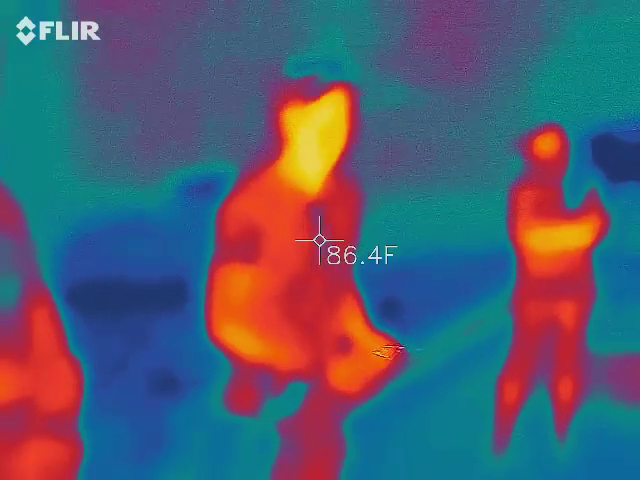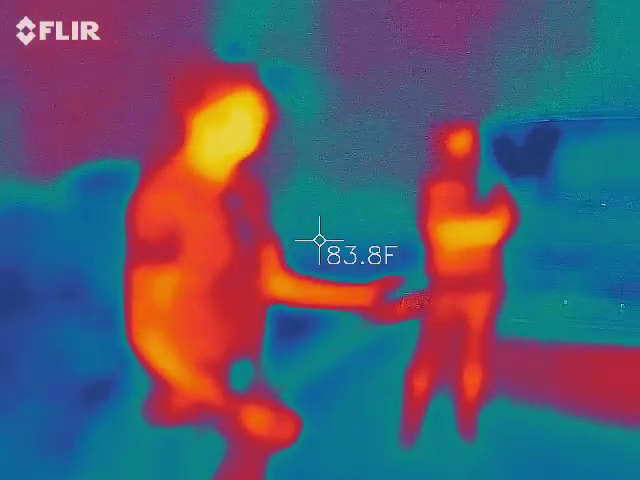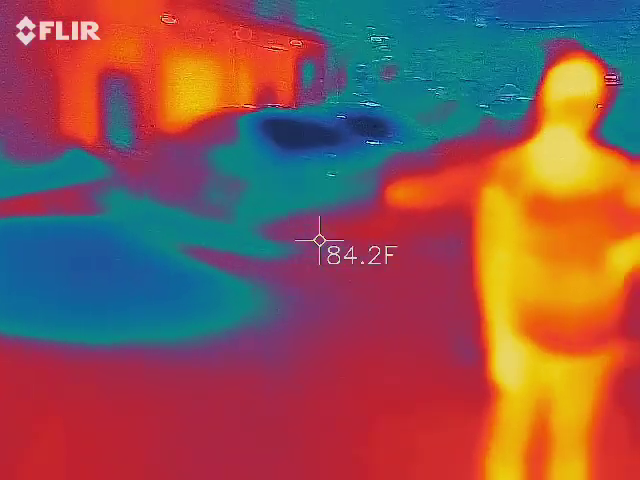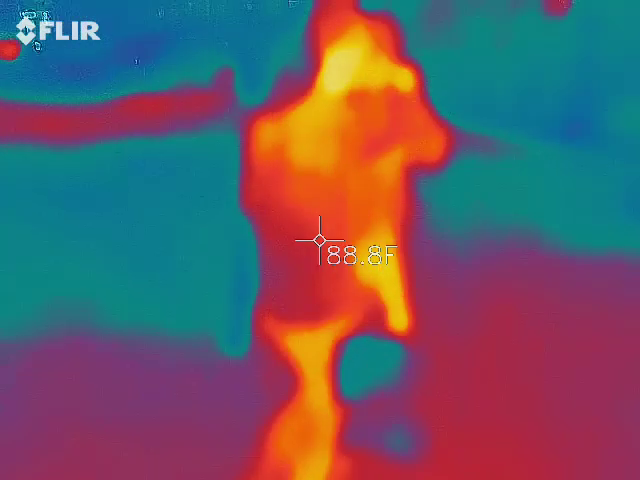So we're going to check out this lot a little bit. Let's get you moving around to see where our big spikes are. I'll go ahead and mask up because I'm going to be working with all of you. Let's just walk and find out where our hot spots are. I kind of figured that's why you gave me the camera.